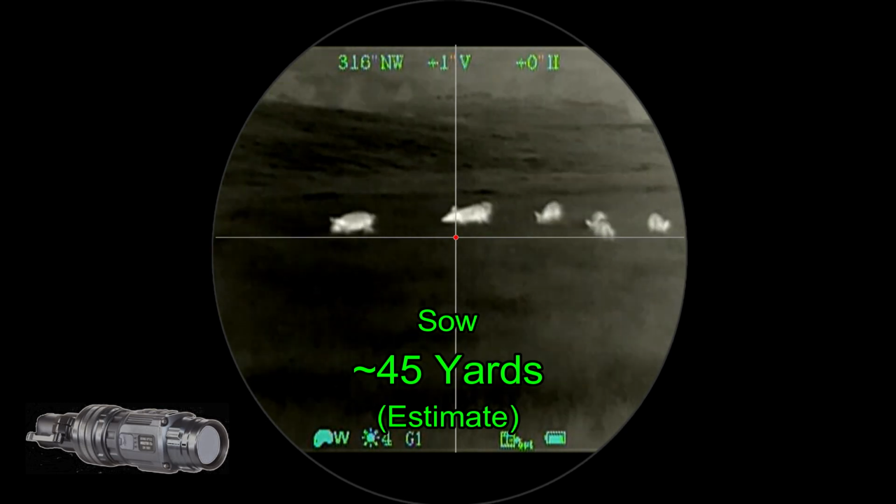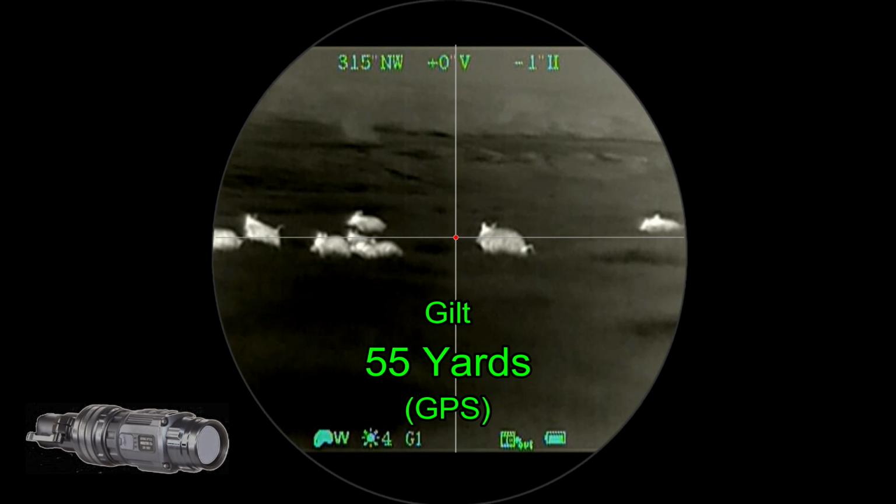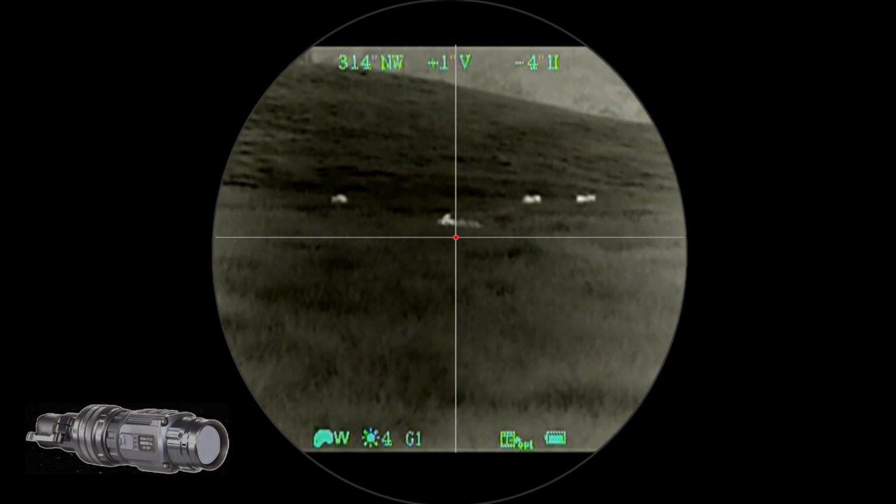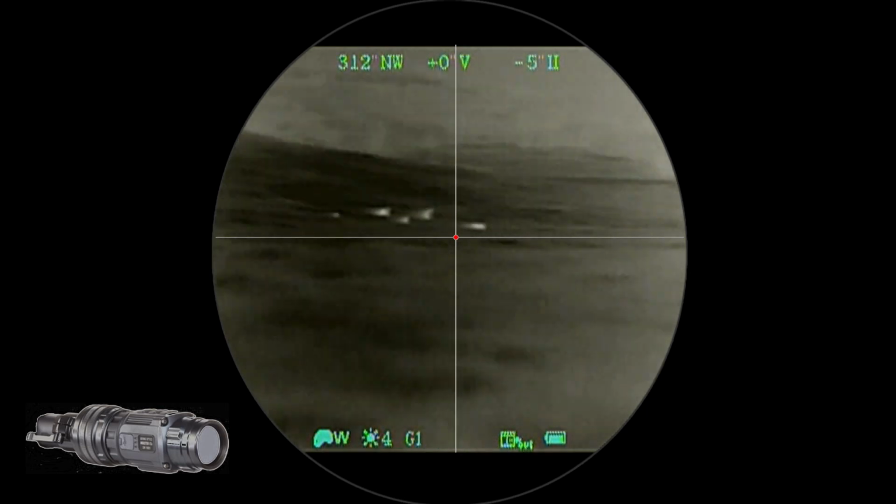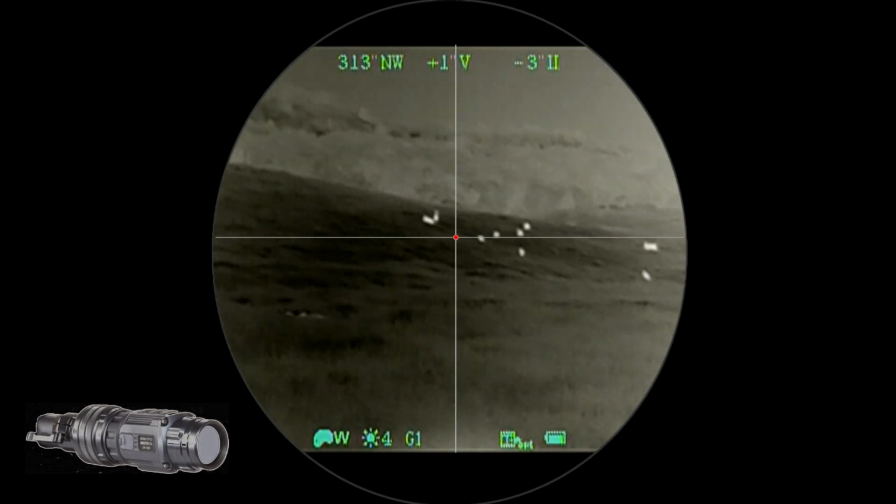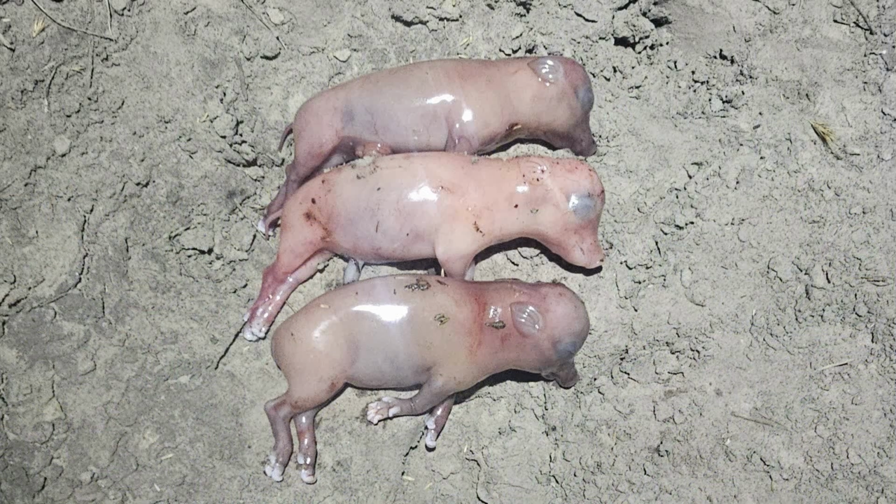Check back to see if there are any better targets, and I don't see anything that is any better, so here we go. She actually ended up running. The second sow, I missed with those two shots. The second sow ends up getting shot 3 times. And then I've got a Hail Mary on these guys. And that did it. On the first night I came away with this 80-pound pregnant gilt. She was pregnant with a total of 3 on board. And she was down there just at 55 yards.